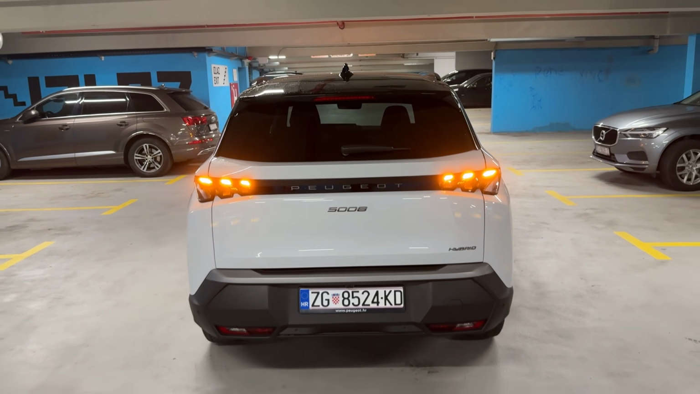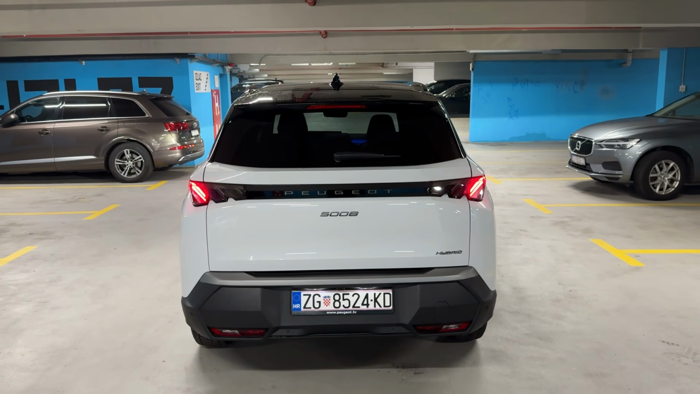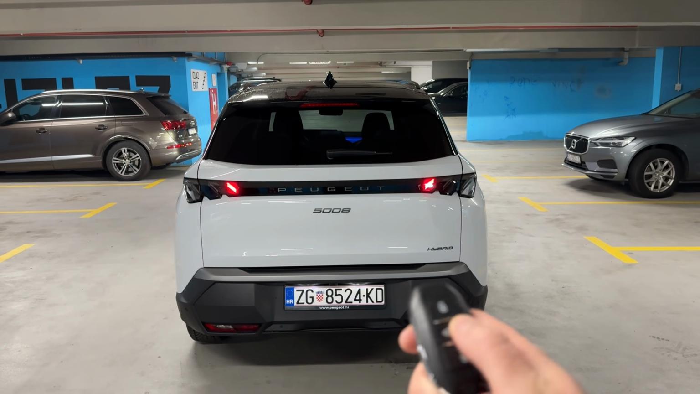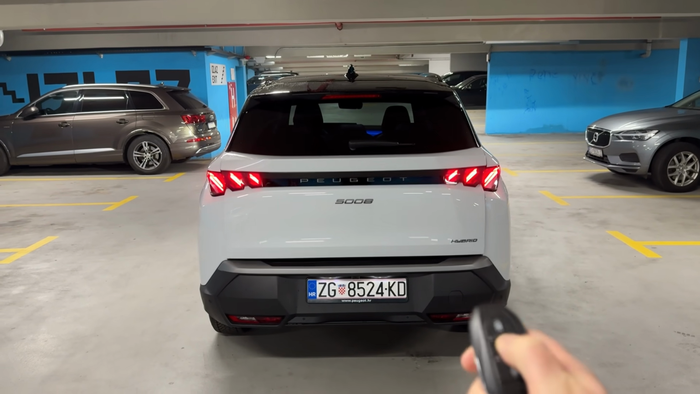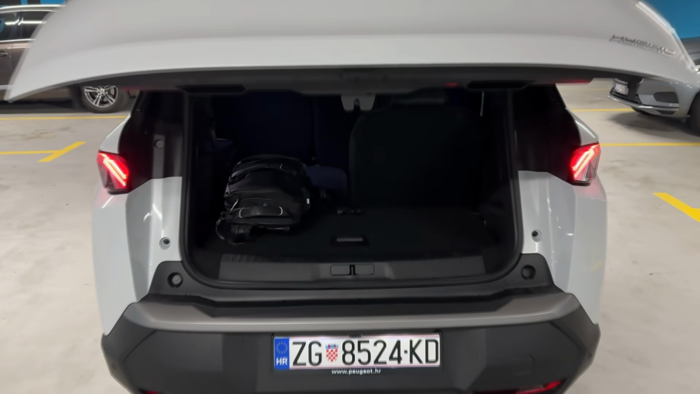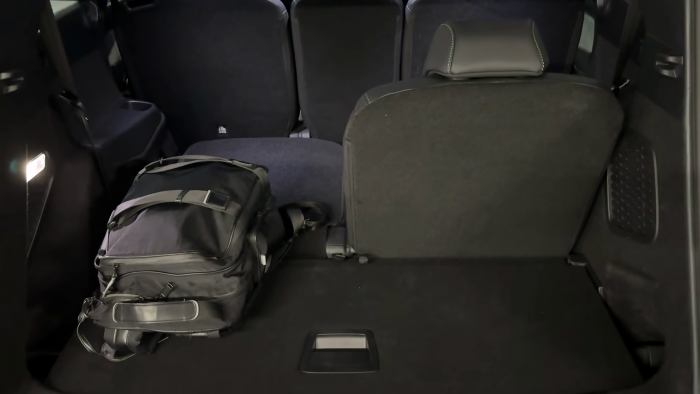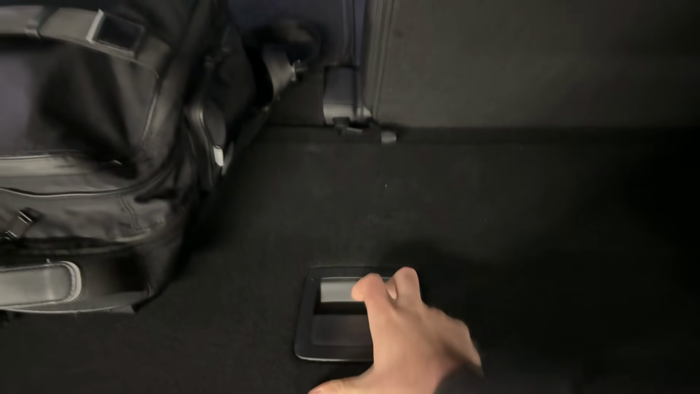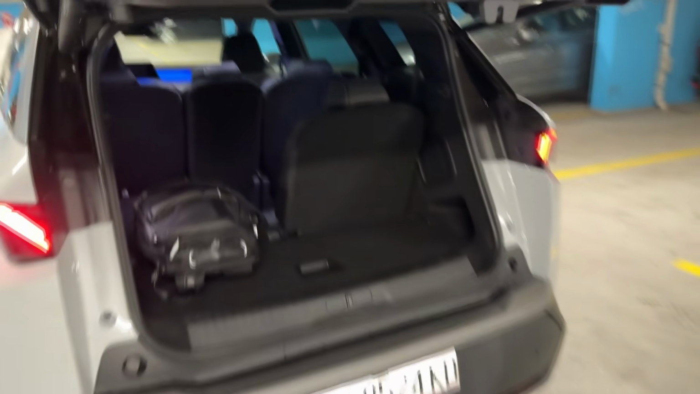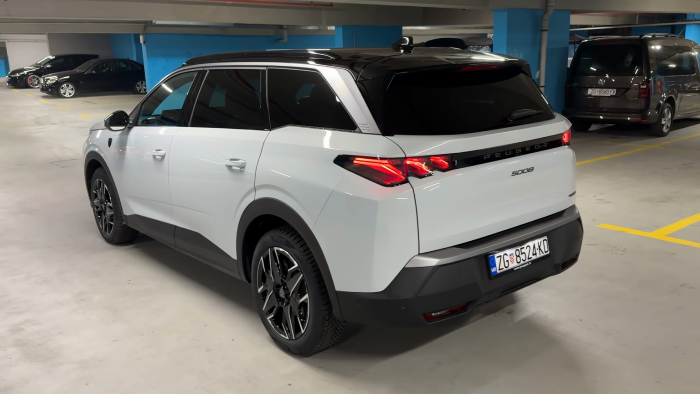And now let's unlock it once again, and I will show you the trunk. So we can also open it by pressing the button on the key. There we go. Electric tailgate. And here, as you can see, we have the 7-seater, and then some extra room in here. So now we will press this to close the tailgate. Of course, you can also do it with the key.